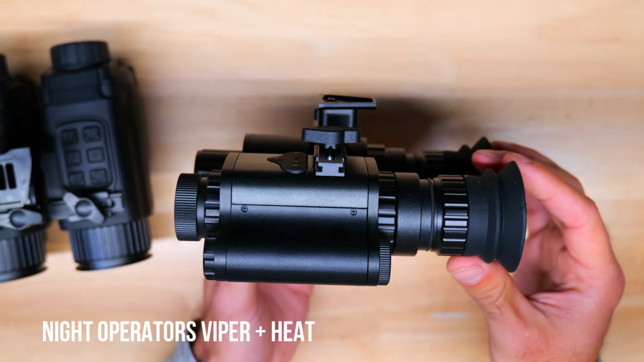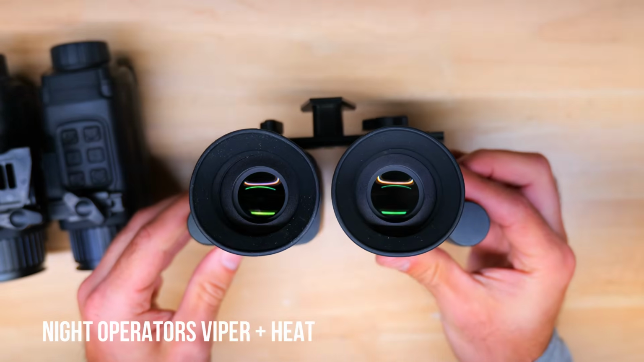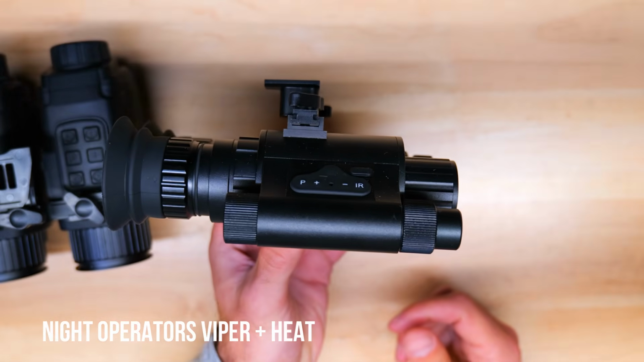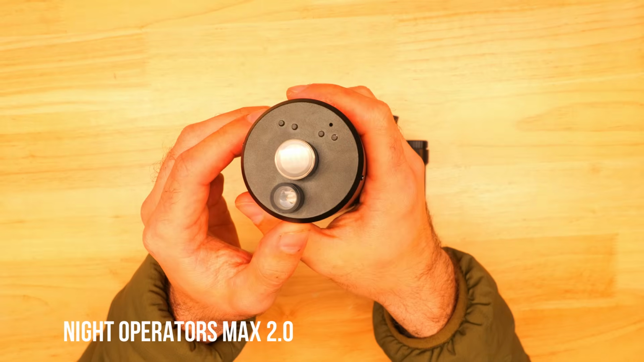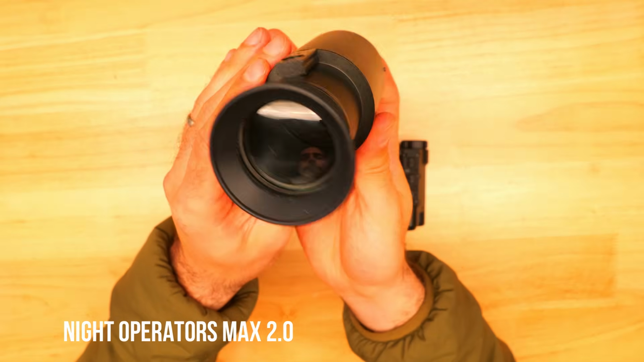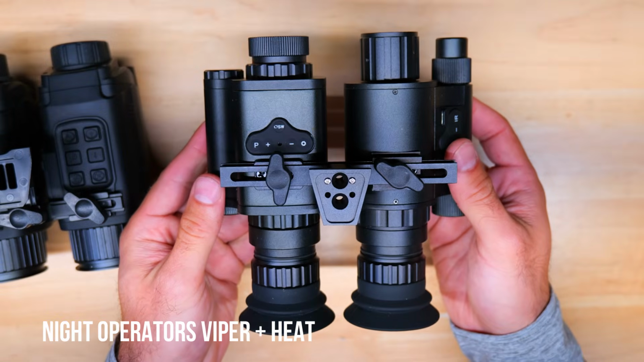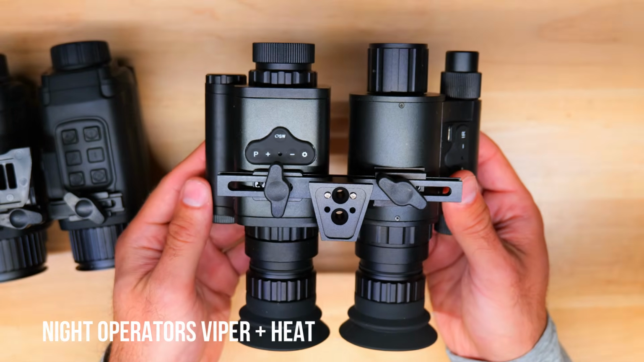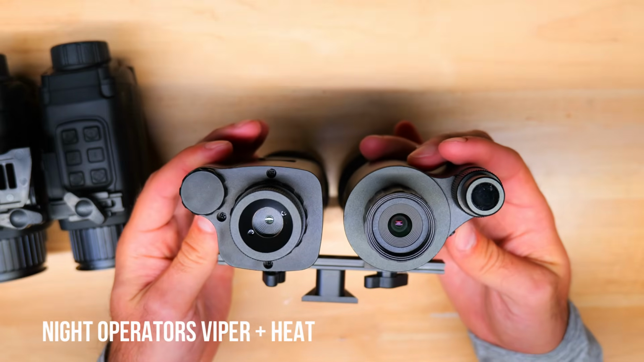Neither of these devices have video recording capabilities, so capturing footage is a bit more difficult and lower quality, and the experience using these devices is definitely going to be better than what we see when we look through the footage recorded via smartphone. Night Operators also upgraded their night vision from the Max 2.0, and both units now run on 18650 batteries, which is a nice improvement over the original built-in battery that was in their Max 2.0, and there's no doubt that this latest iteration is a significant upgrade to earlier models.